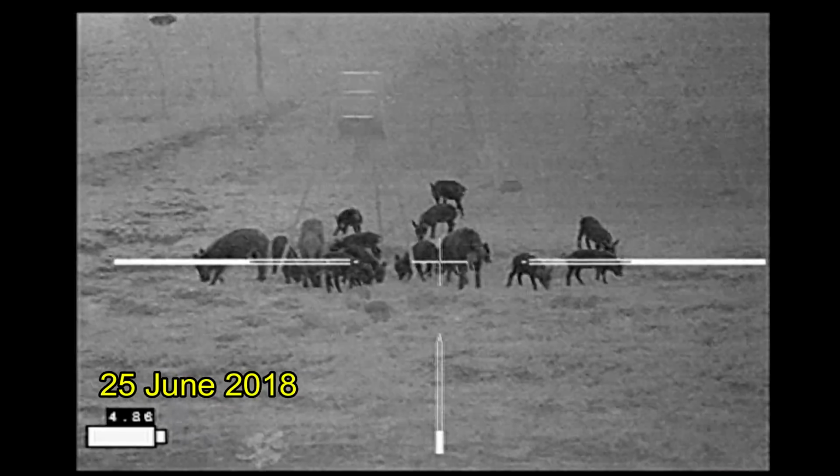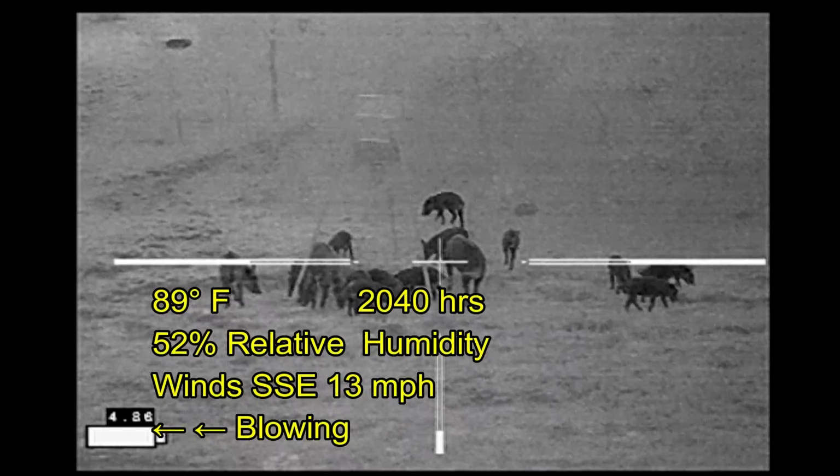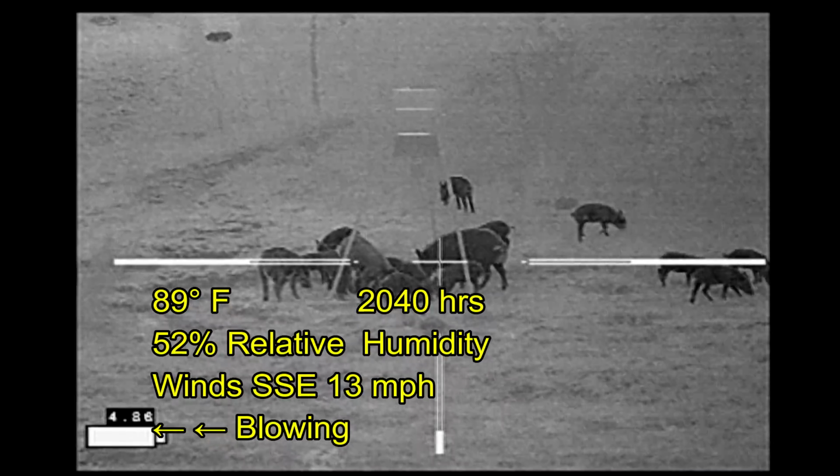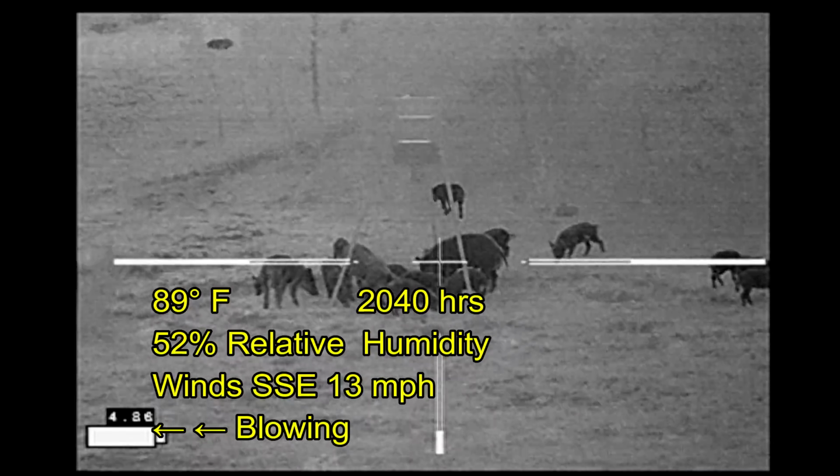Ben and I shot these two hogs. His hog is going to take off running, and I'm going to try to put some additional shots into it. Now it's a warm evening with moderate humidity, and this is one of the few times that I think thermal tracking might work.